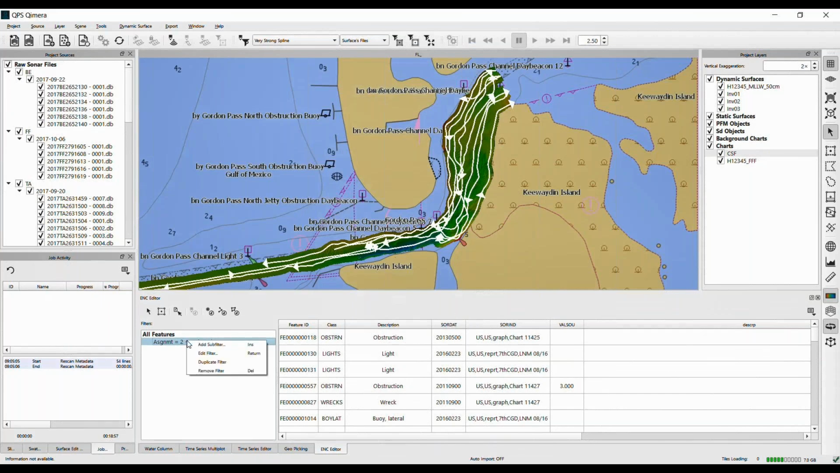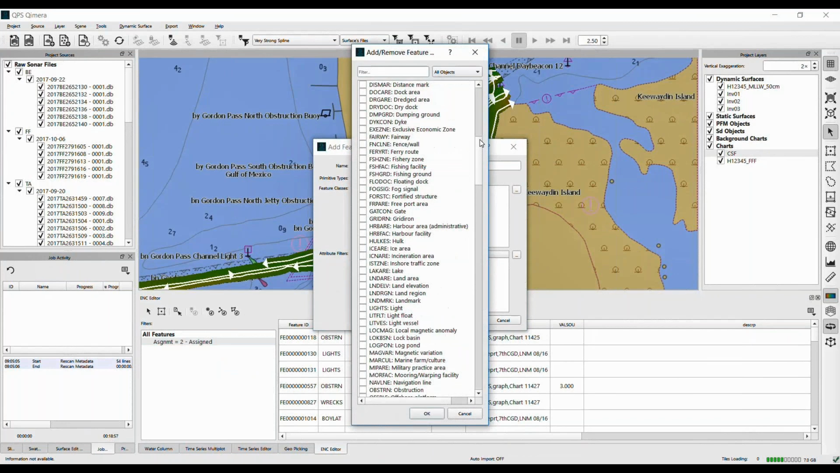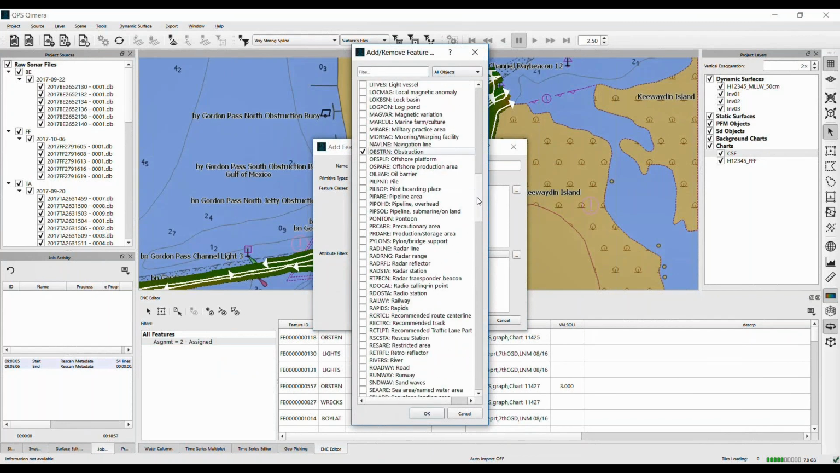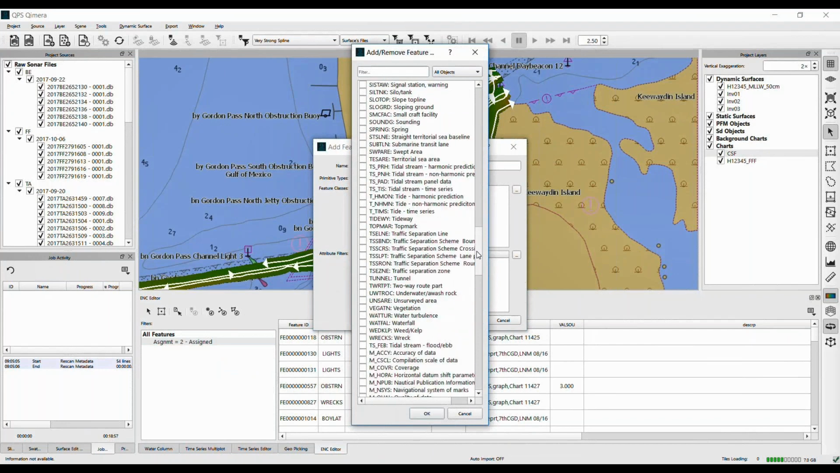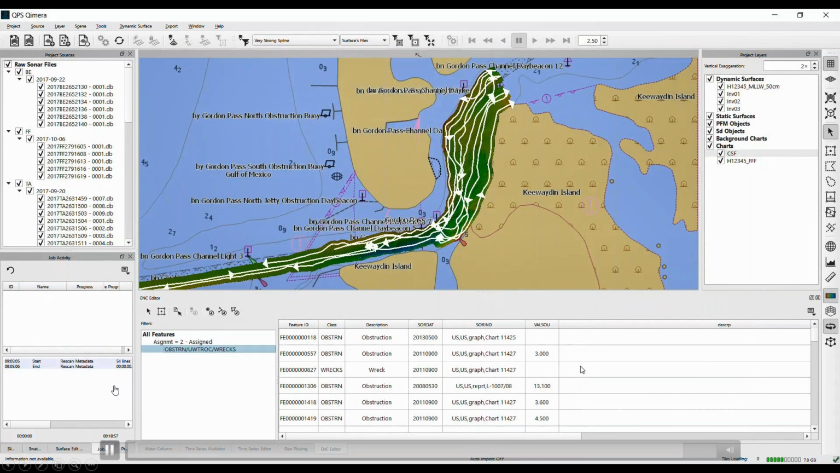I'm going to pare that down even more and add another subfilter and choose only wrecks, rocks, and obstructions, because that's what I'm interested in right now. There we go, obstructions, and I'll find the other ones in here. There we go. And so the result's real nice. I'm looking at only the assigned wrecks, rocks, and obstructions, which is exactly what I wanted. So now let's go ahead and dive in.